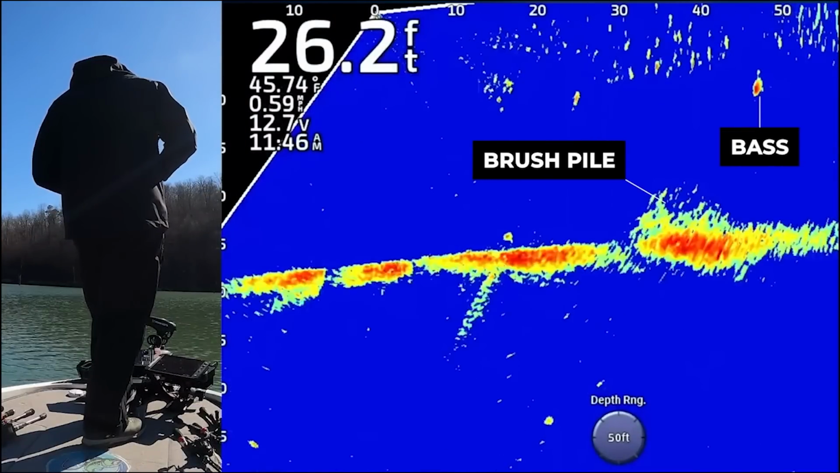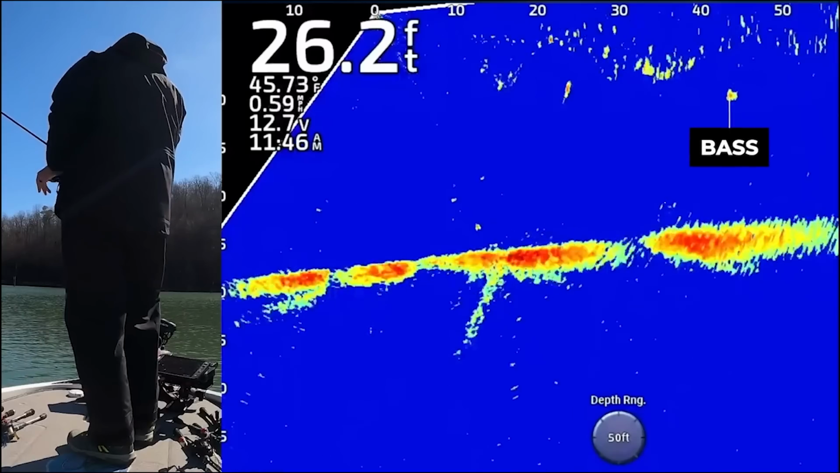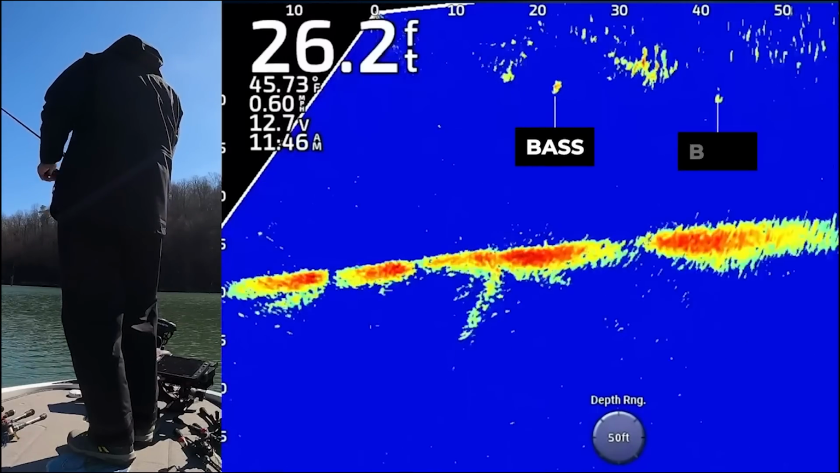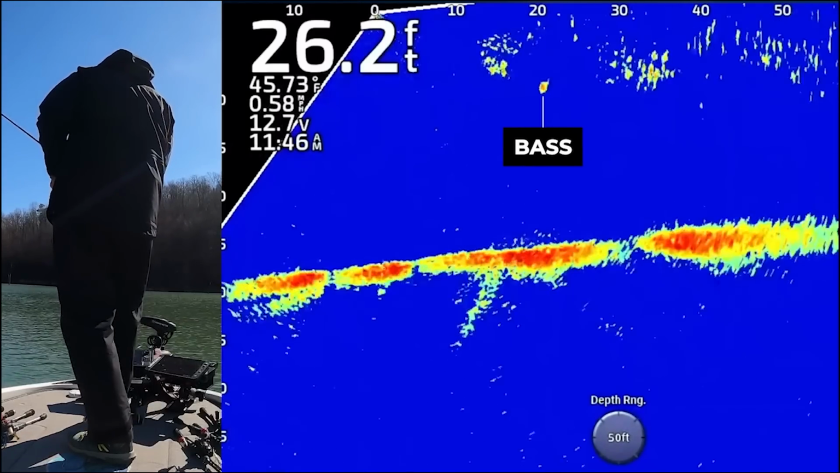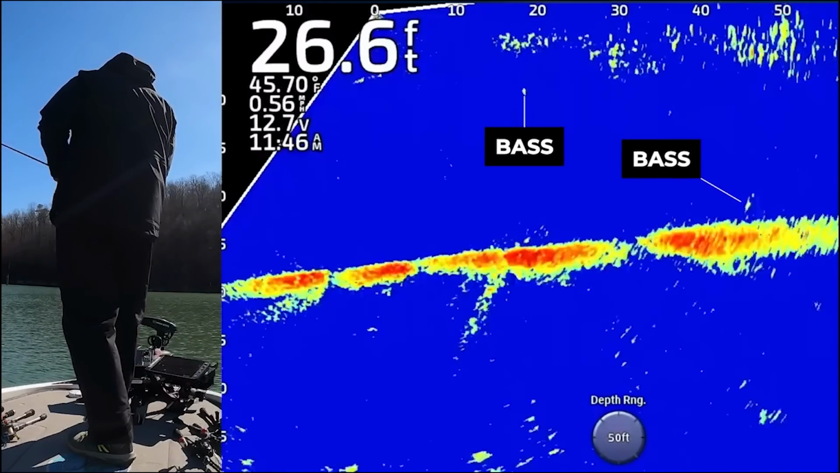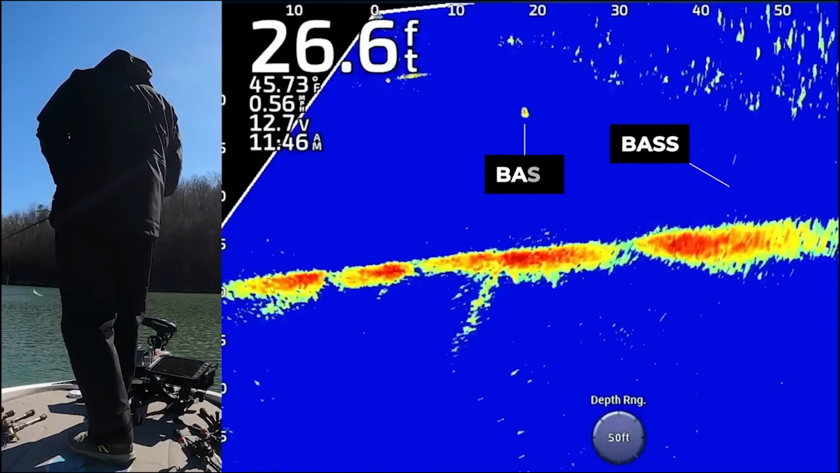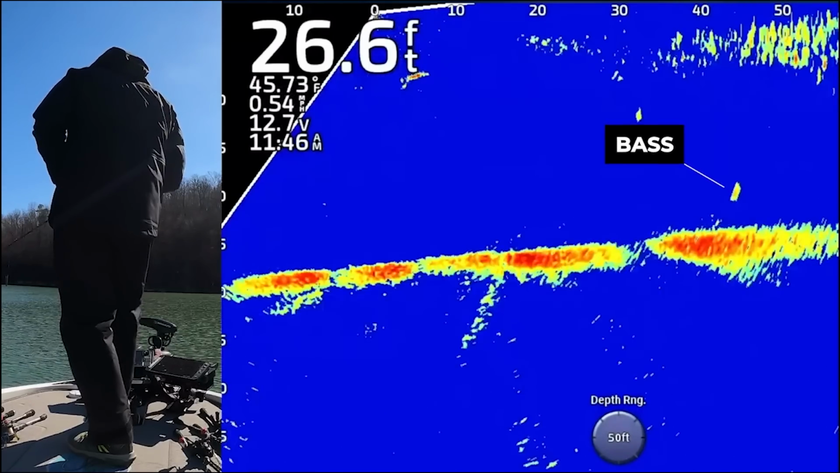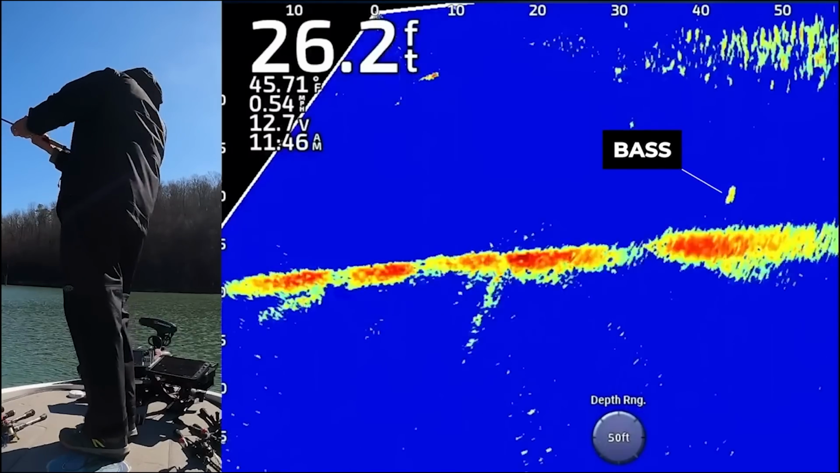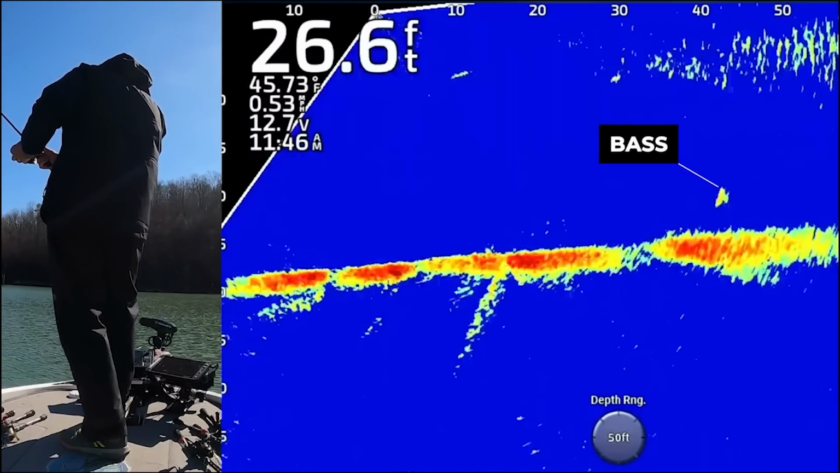And what you're looking for is that right there. You can see, instead of just the bait, there is an isolated fish that's swimming up underneath the bait ball. And basically there's another big fish right there on the bottom. There's another one swimming right there in front of the boat. Ooh, they're all over right here. I need to try to get a bait down there. Oh my gosh. You can see them so clear on that blue color palette. The brush pile looks awful, but the bass look really good.